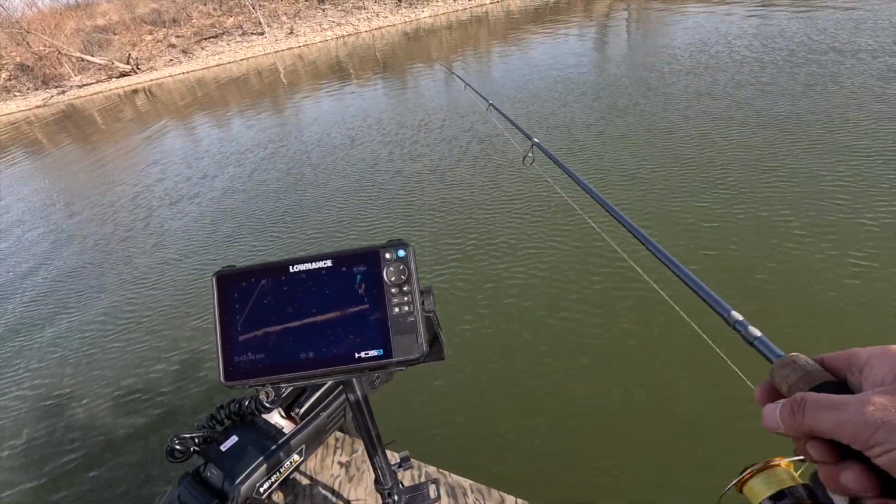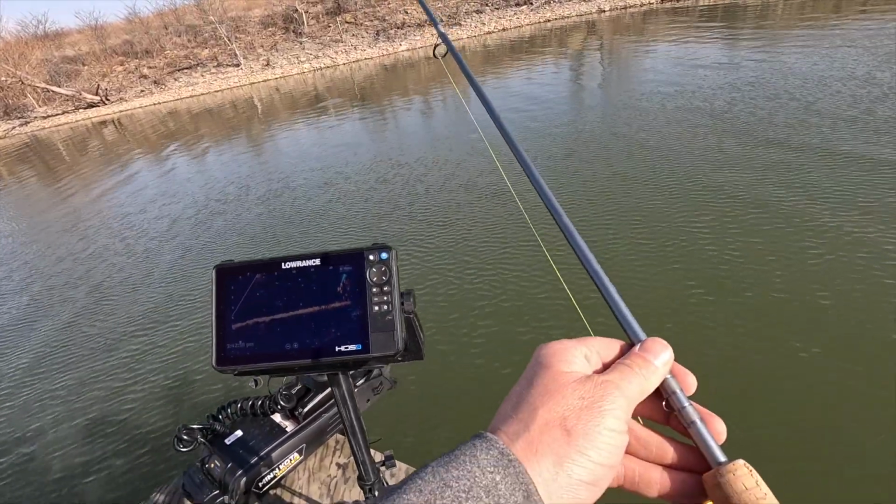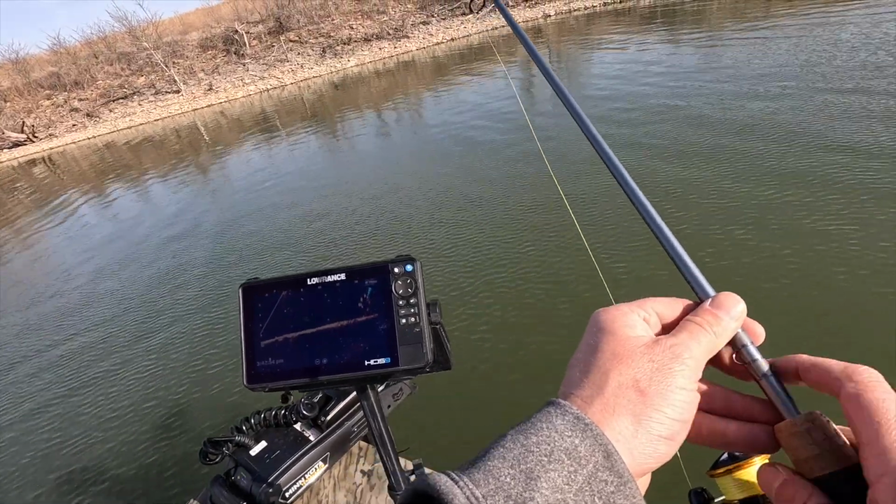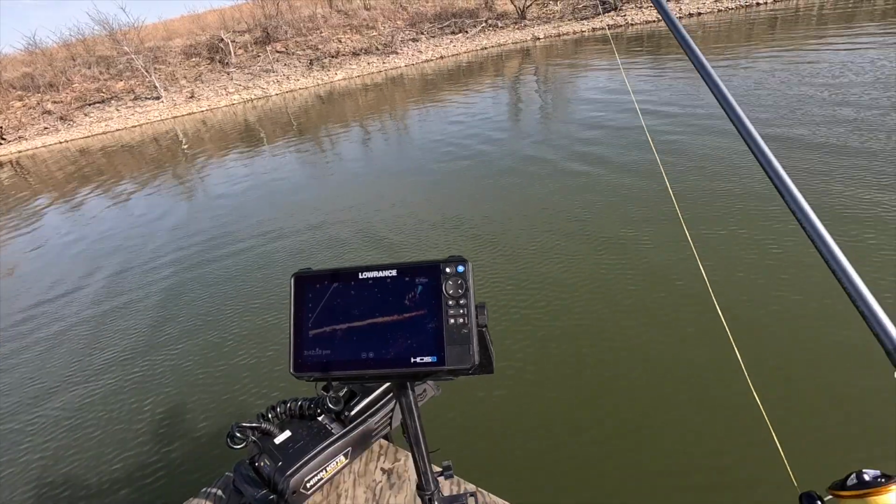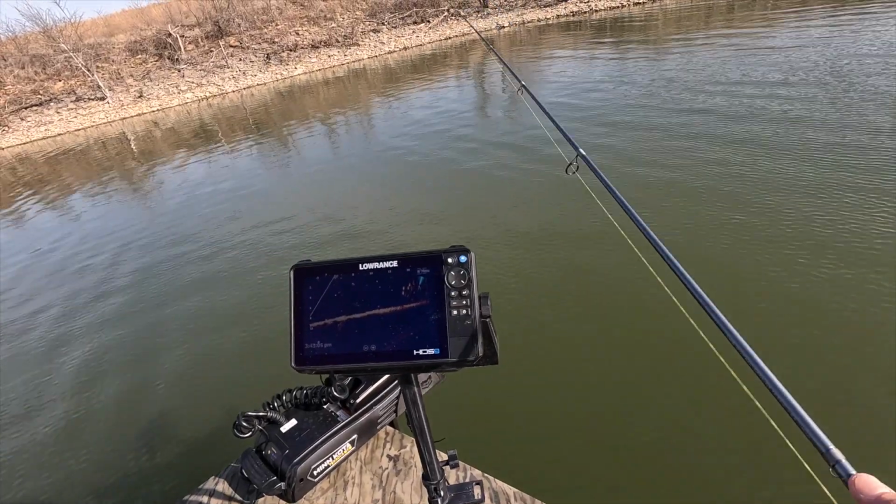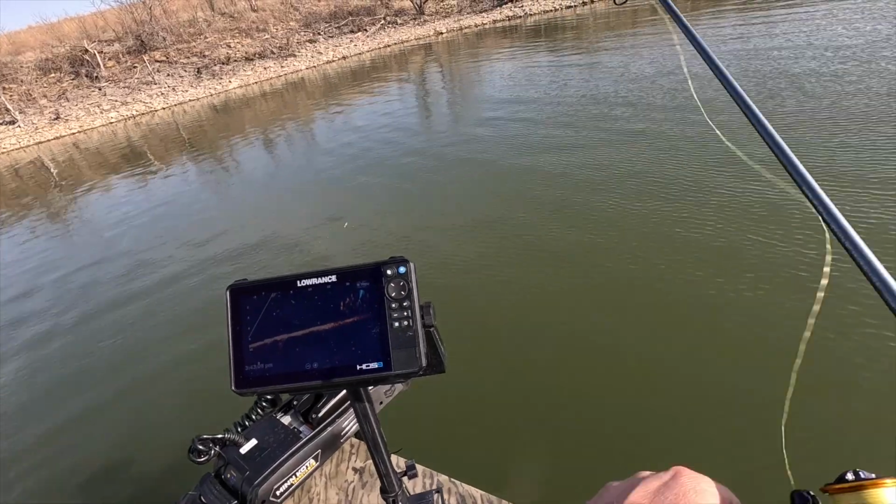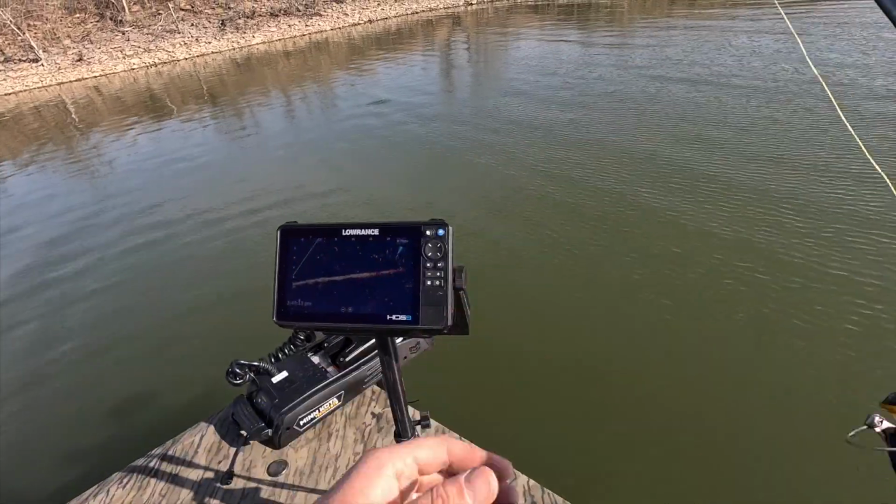Okay, keep scooting it forward. Okay, now they're 25 feet out. I've almost caught my limit so far. I've only got 4 fish to go. I finally got my limit. It's been a long day of fishing, man. I've had easier days, that's for sure.